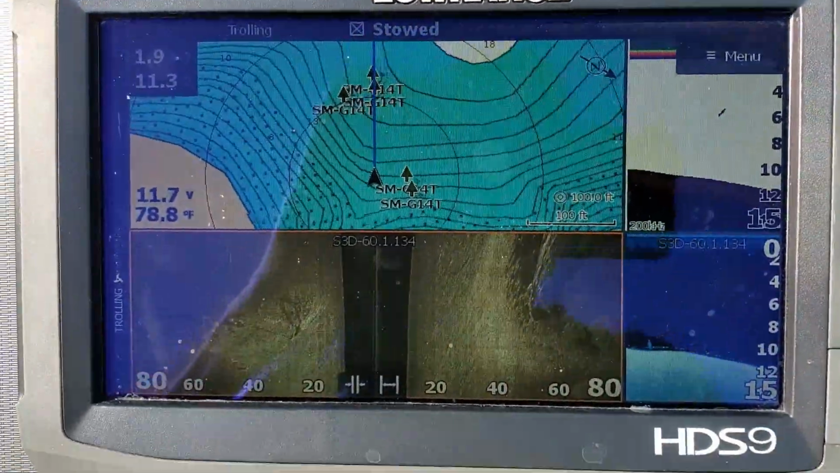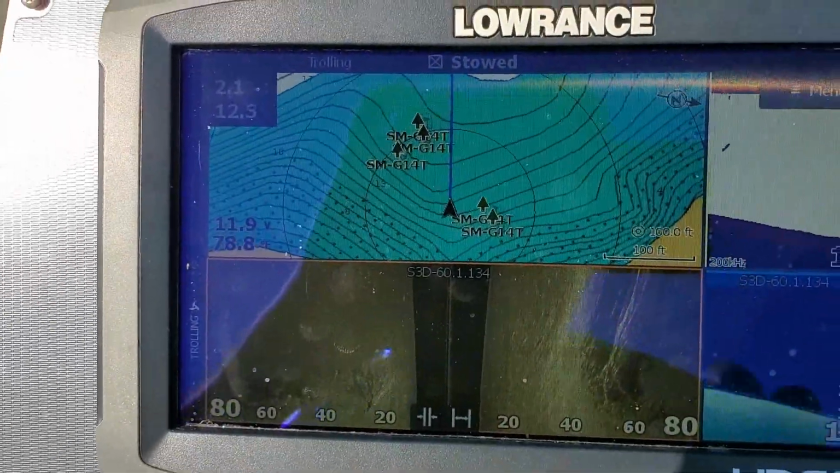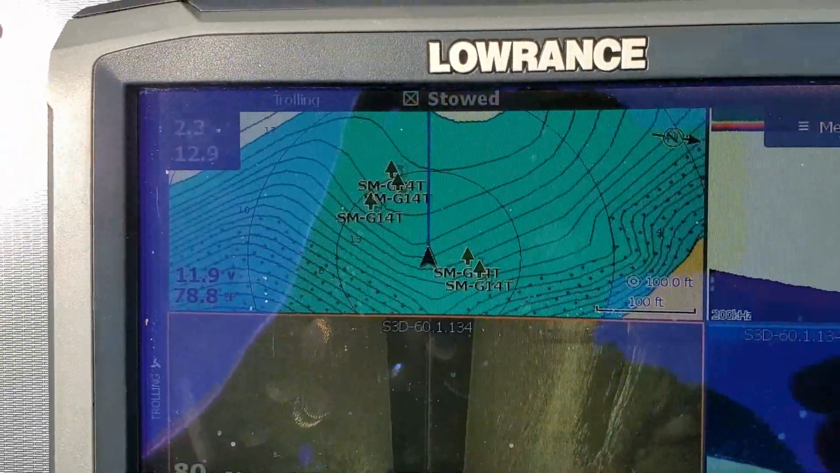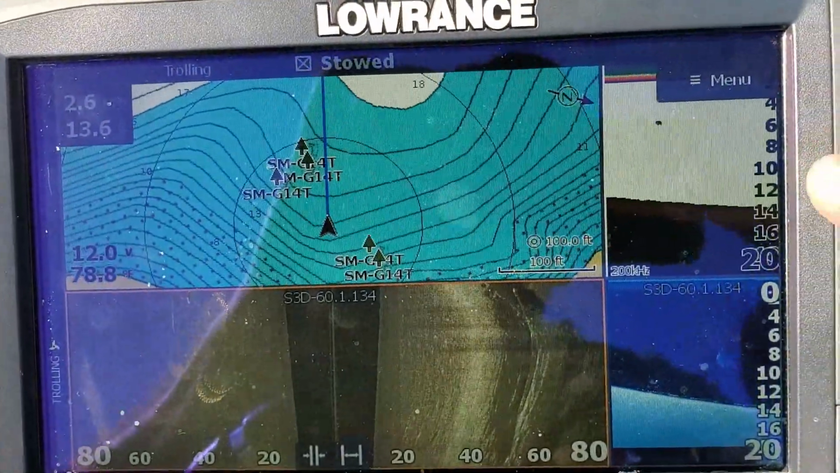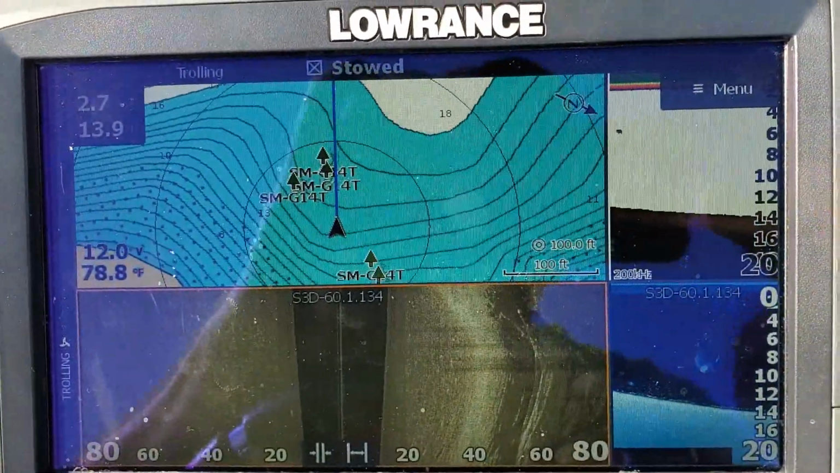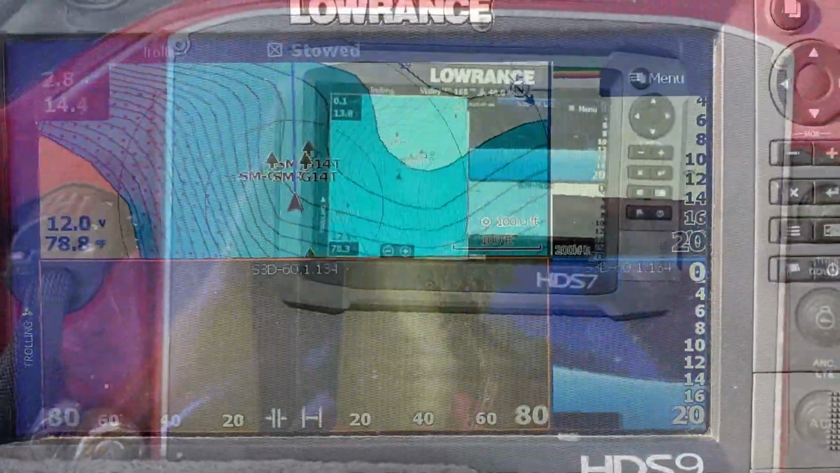And I do that to help find, you'll see here in a minute when I go over it with the trolling motor, how I try to use that down scan here along with my 2D under the trolling motor, which this one is in the back of the boat, but how I use those together in order to fine tune where I'm going to fish.